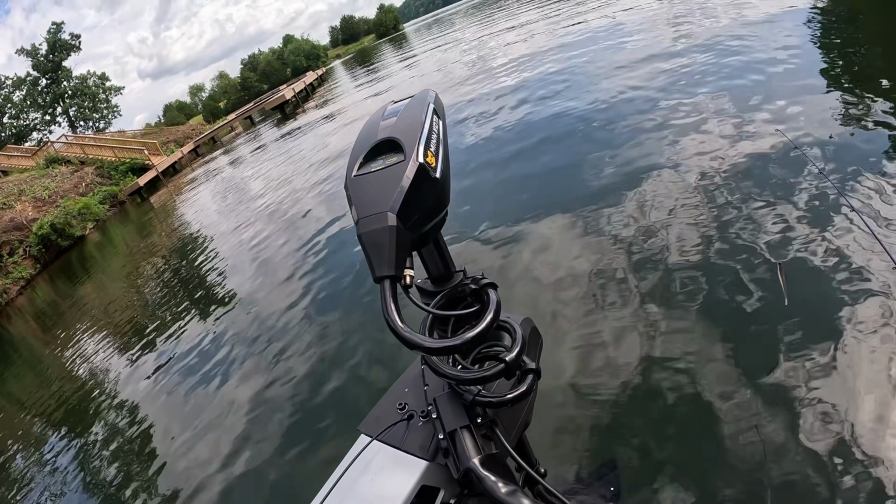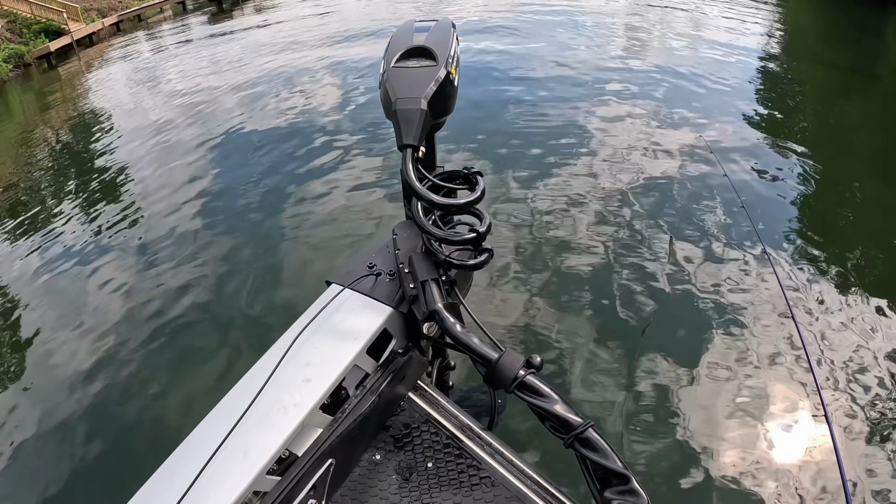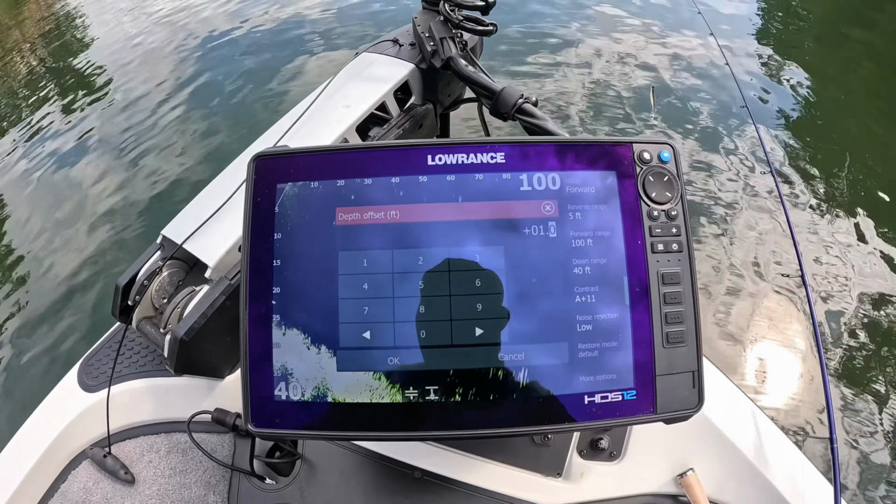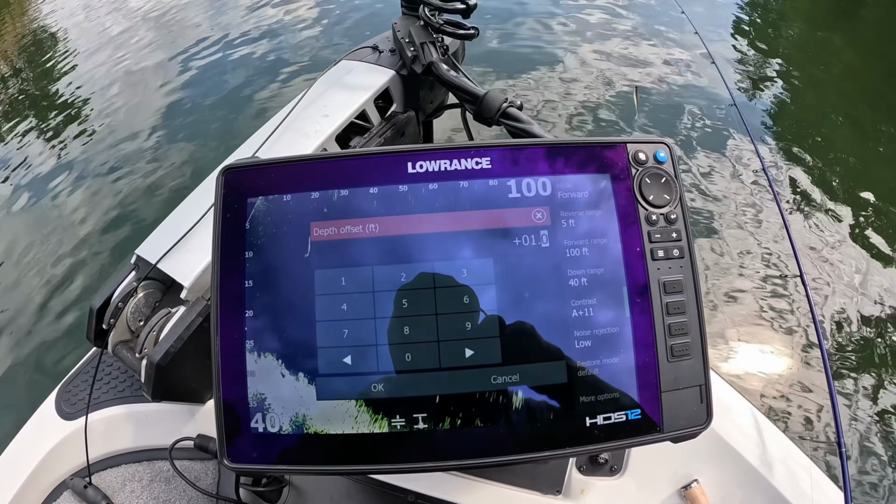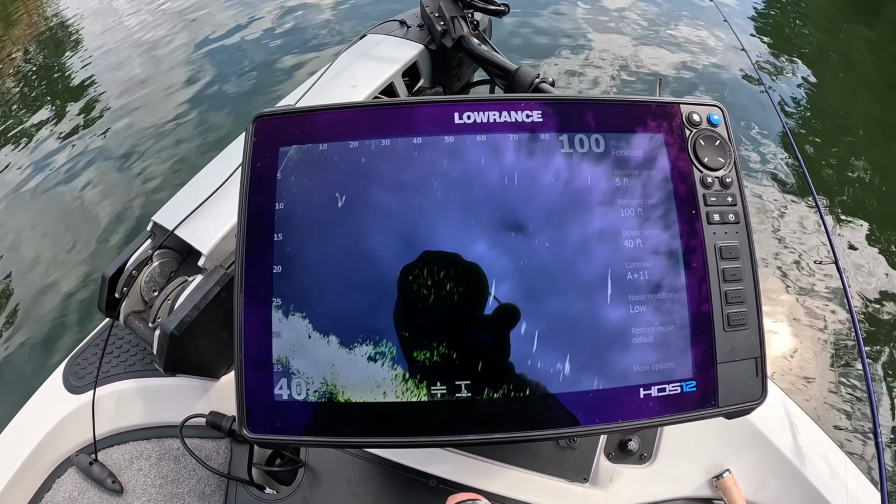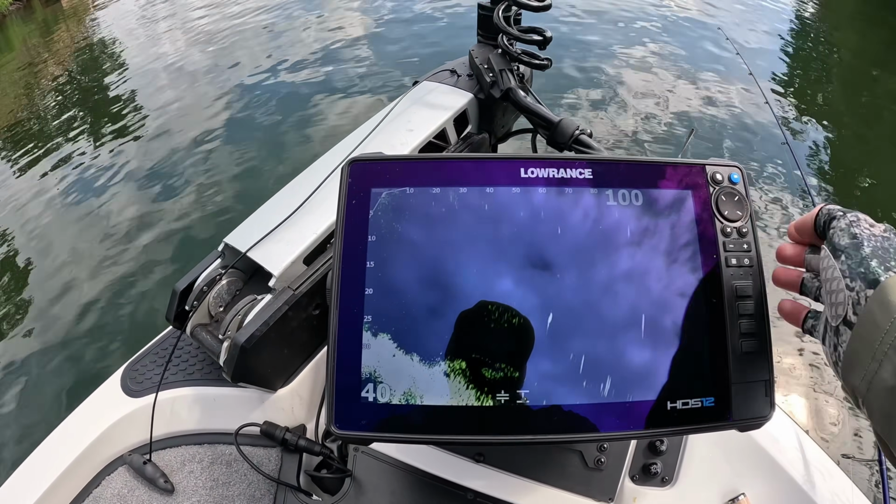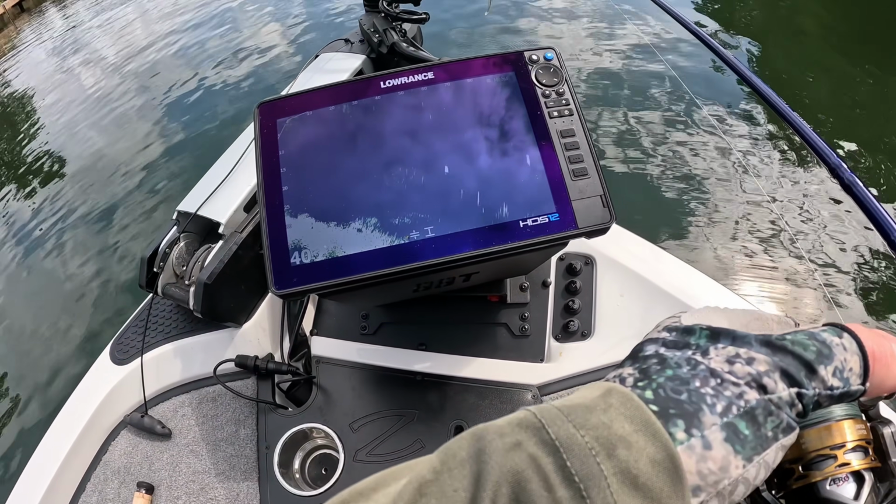I got my transducer lifted up a little bit there, and if you raise and lower your transducer a lot, your offset is going to change. Keep that in mind. But let's go with a 1 foot offset. Hit OK, save. Let's pop that back out so we got the full screen, and let's try it again.